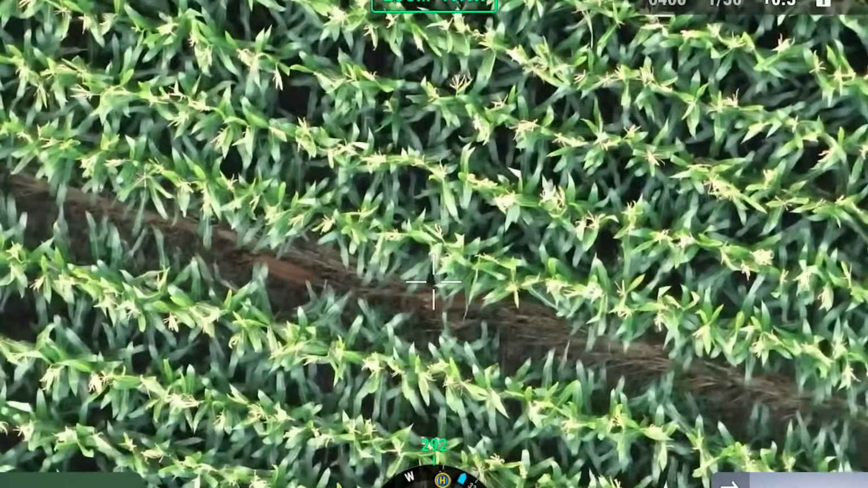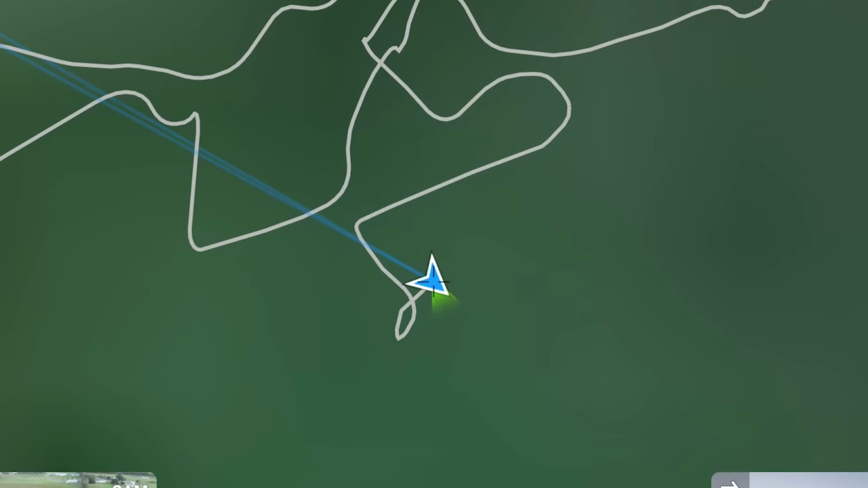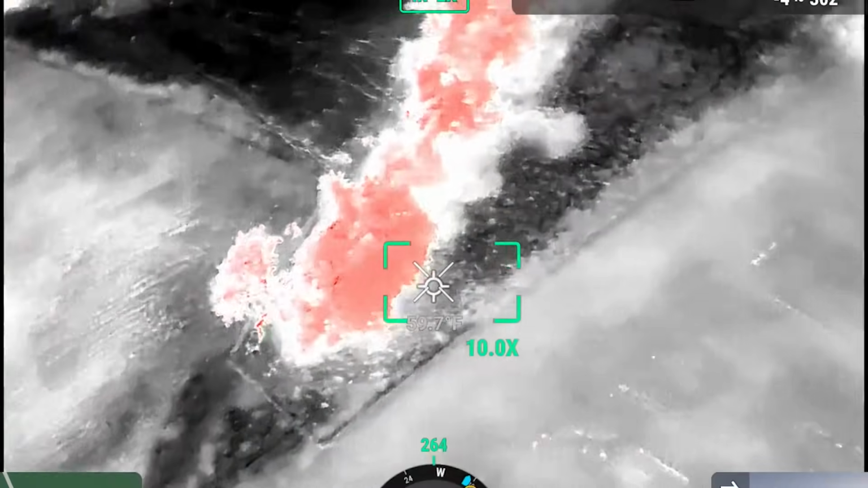There they go. Which way? Spin around. You went all the way out to that pit there, and up on that farm on the left is about where you shot her. I did not go out there yet. I can see wherever I went, so I want to bring it back and then we'll go from there.